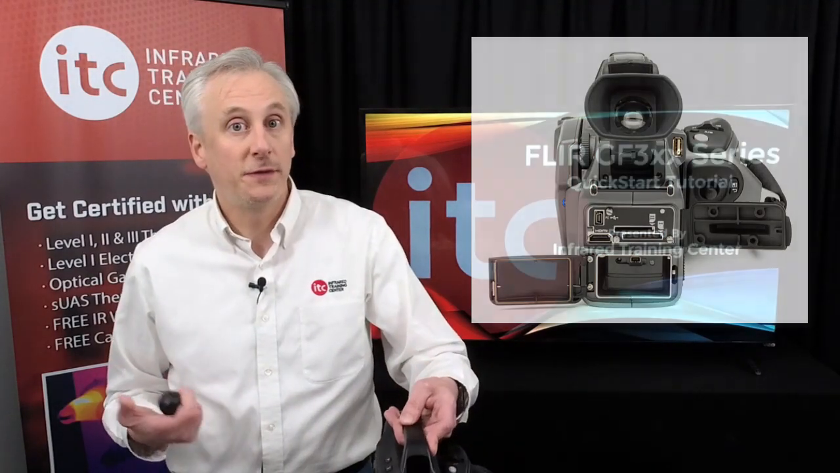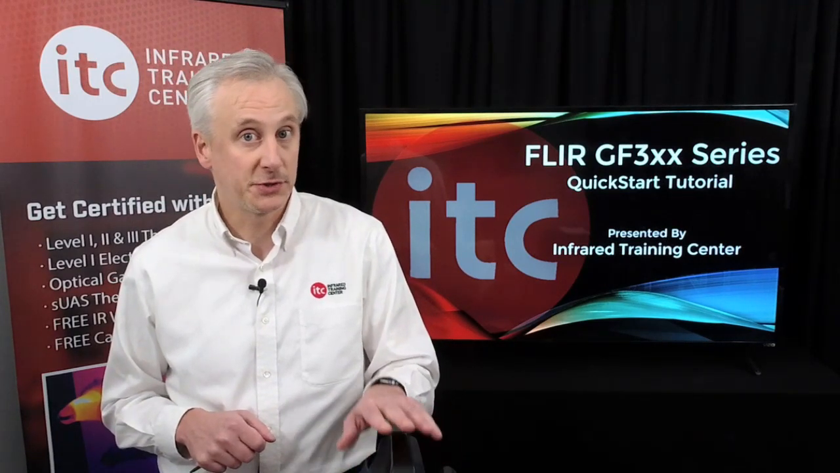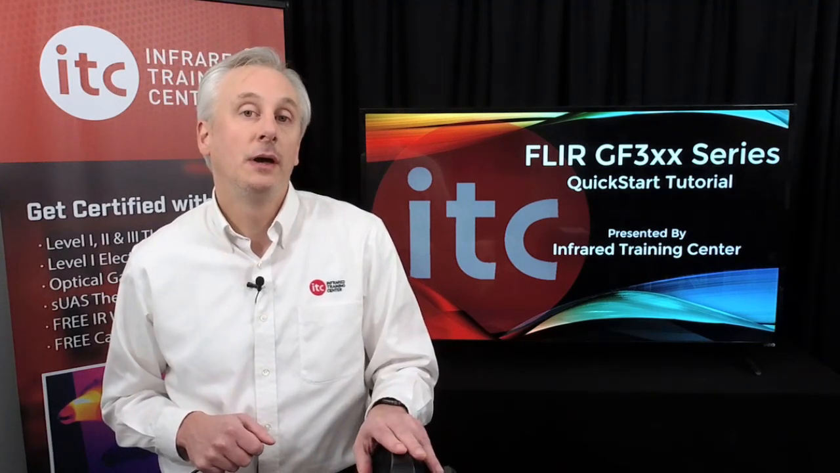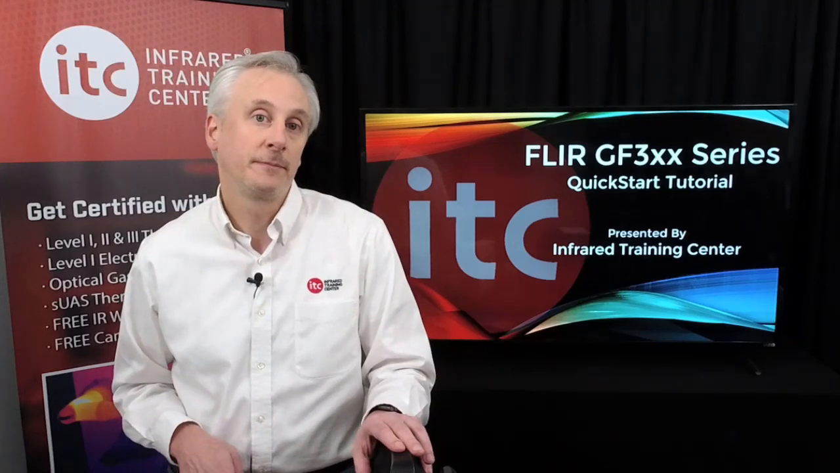Now it's important to note that this series of thermal imager does not have any internal memory, so be sure to install the card right away as it's needed to store data. A good tip is to always check that you have the card inserted prior to an inspection.